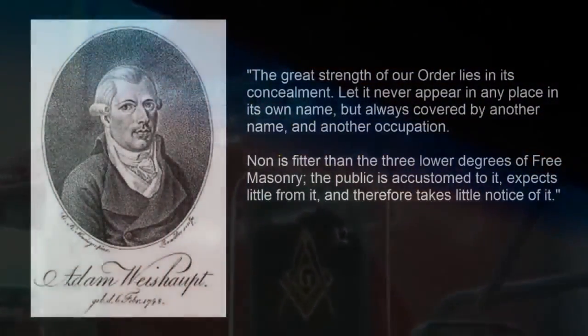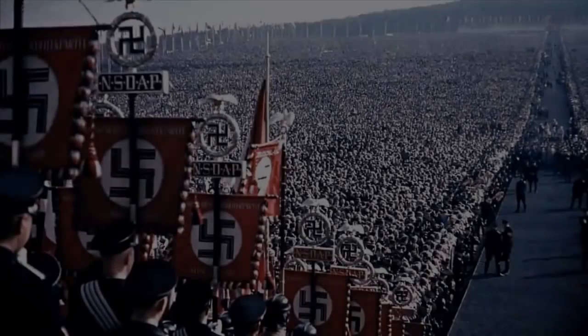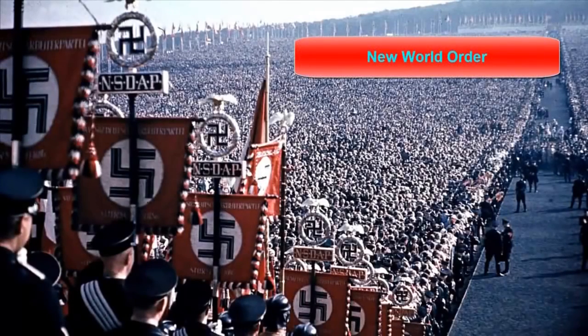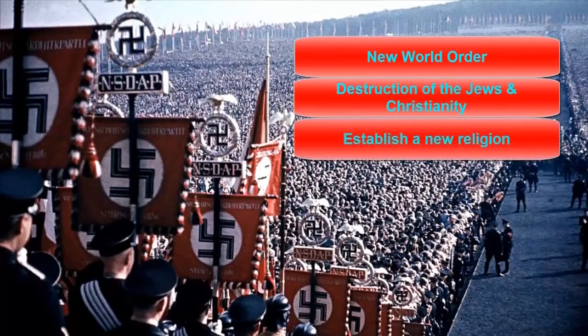The great strength of our order lies in its concealment. Let it never appear in any place in its own name, but always covered by another name and another occupation. None is fitter than the 3 lower degrees of Freemasonry. The public is accustomed to it, expects little from it, and therefore takes little notice of it. End of quote. A new world order with him at the helm. Secondly, to destroy Judaism and Christianity. And thirdly, to establish a new religion with a combination of mystic paganism, spiritism, and occultism.